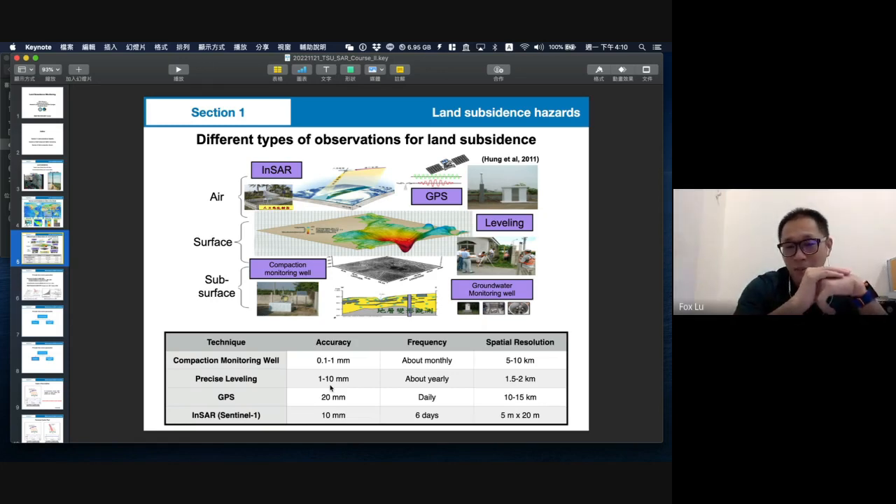And the third technique is GPS or GNSS. I believe everybody already knows this technique. The accuracy in the vertical is maybe just 10 to 20 millimeters, but the horizontal is quite good, maybe 5 millimeters.